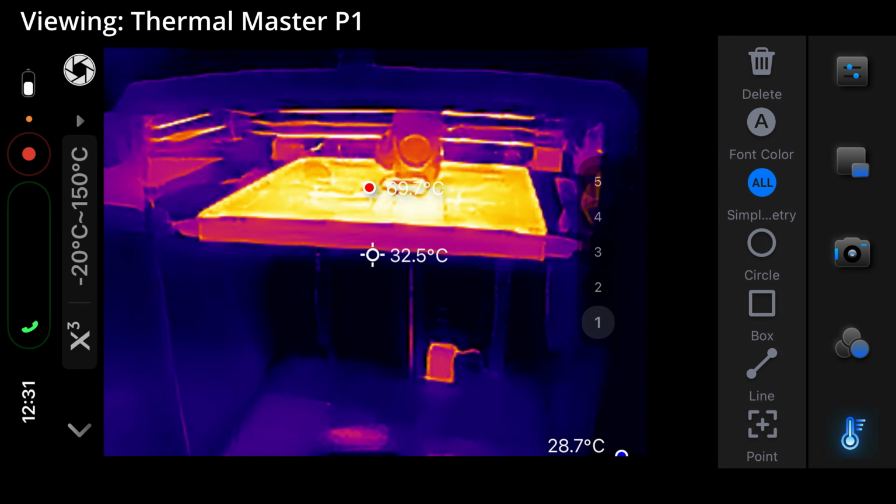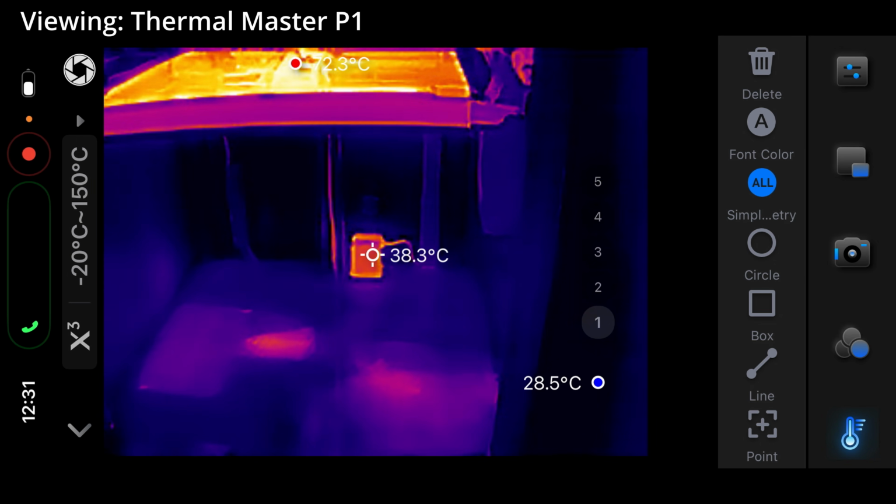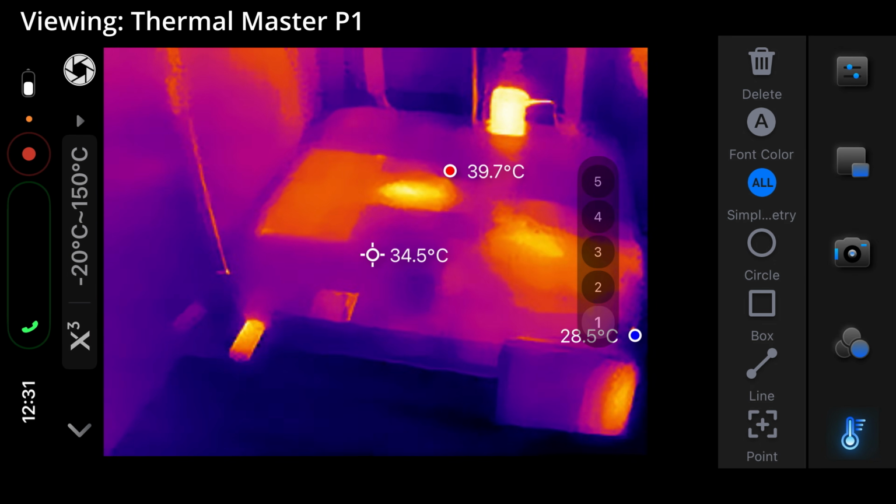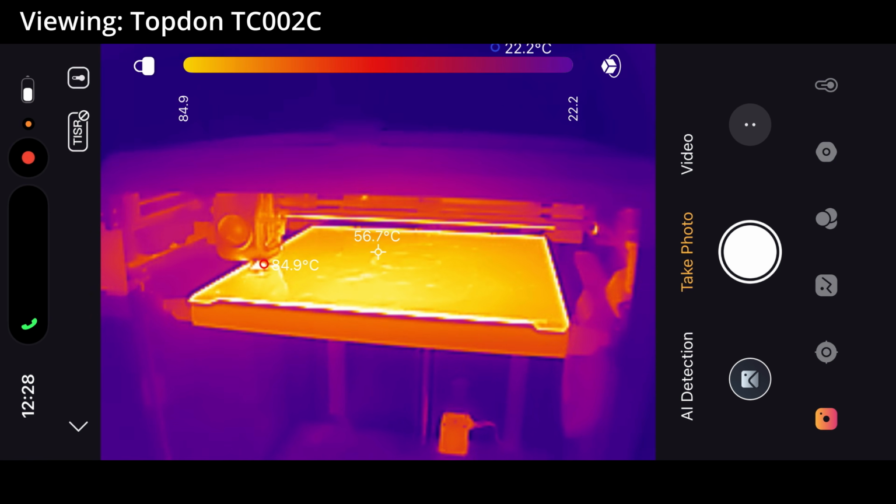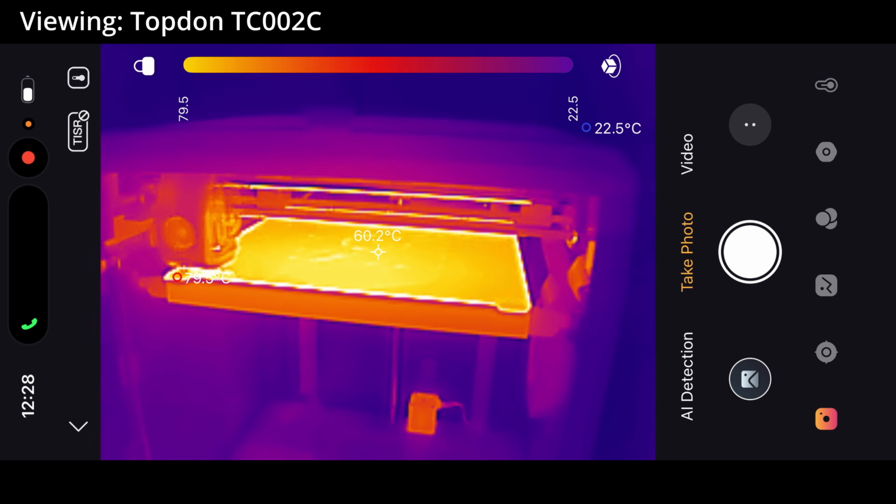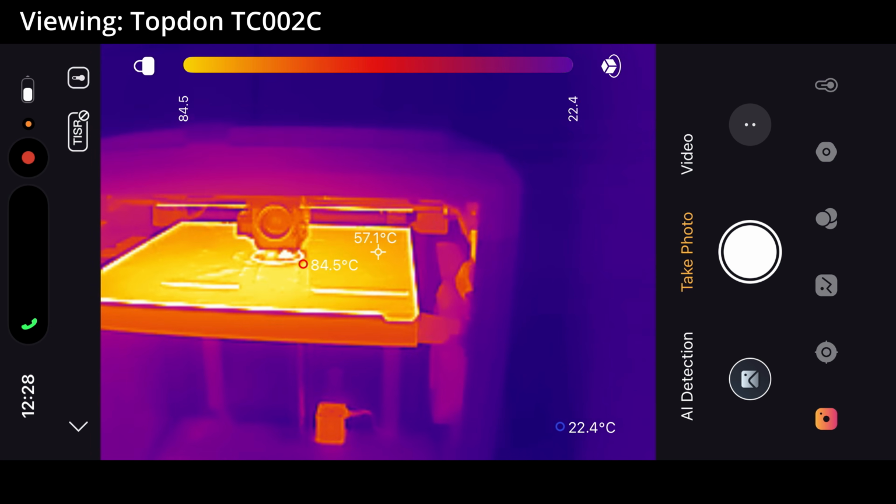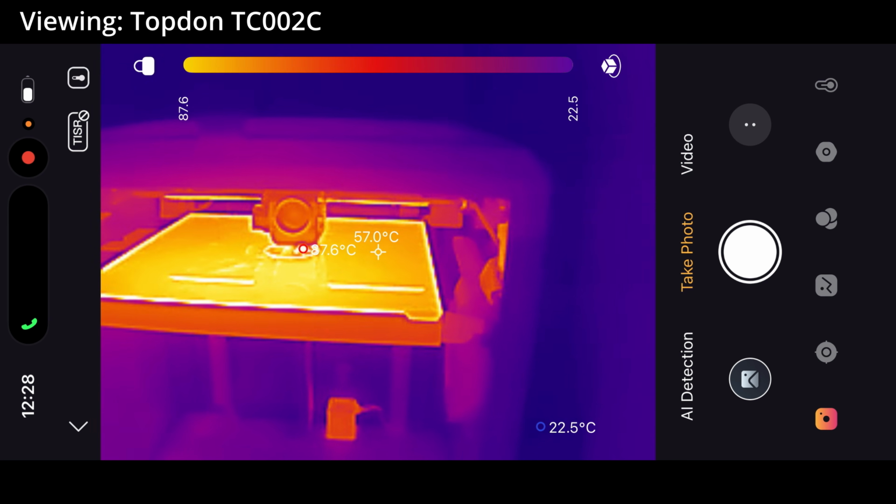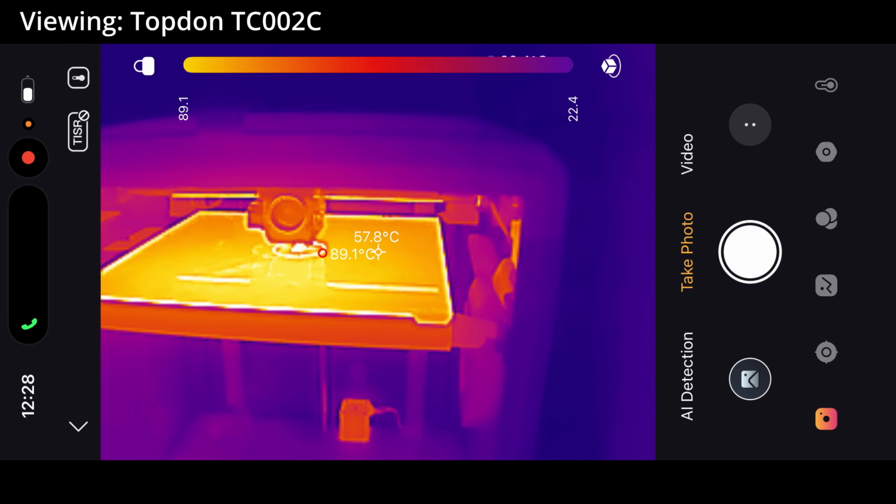I was honestly quite impressed with the P1's ability to accurately represent the motion of the print head, meaning that if you're looking at things with your thermal camera that move a bunch, it's not going to turn into some kind of stuttery or blurry mess. The Topdon also performed very well in this test. However, the most noticeable difference between the two cameras was, as we've seen a lot so far, just the resolution, and not much to do with the motion rendering. So hey, again, a very solid performance from the P1 for the price.